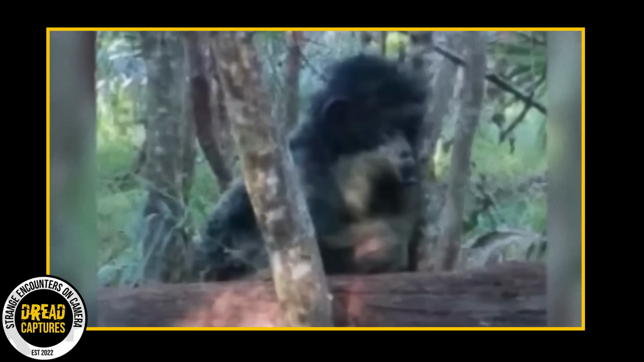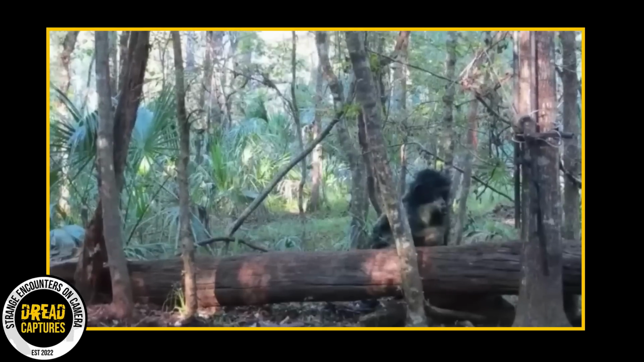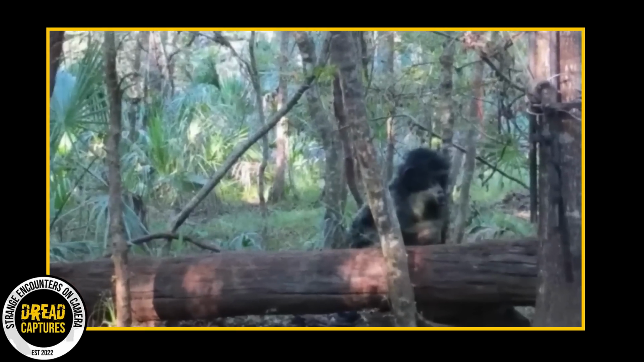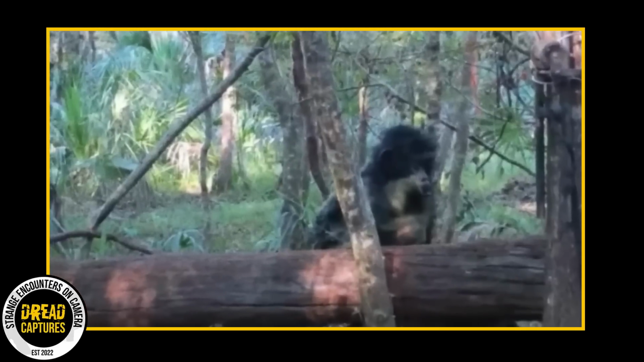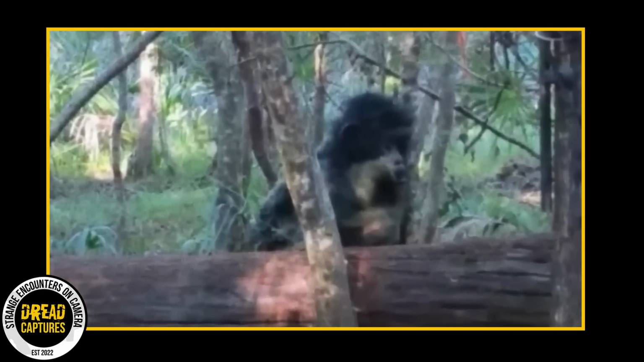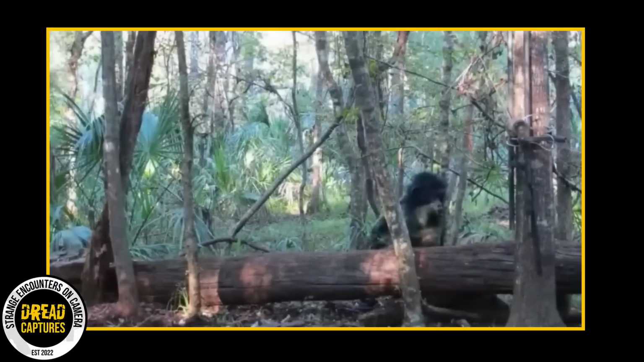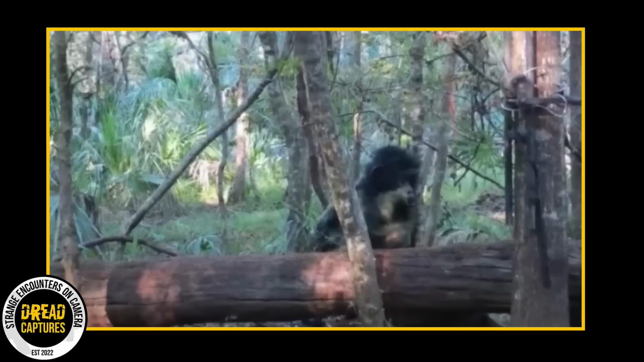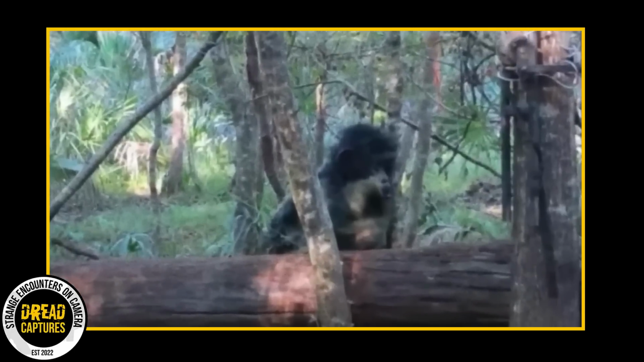But here's what makes this capture truly extraordinary. This image wasn't taken in the Amazon, it was taken in Florida. And the uploader believes that what we're seeing is none other than the elusive skunk ape. For those not in the know, the skunk ape is said to be Florida's swamp-dwelling version of Bigfoot. This photo has also been exceptionally intriguing because you don't often see skunk apes with their babies.